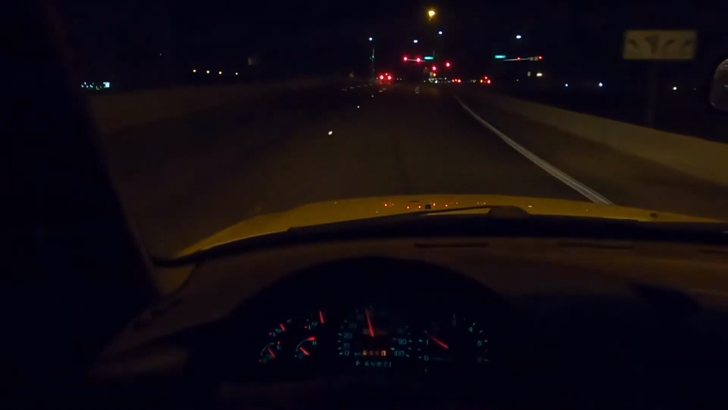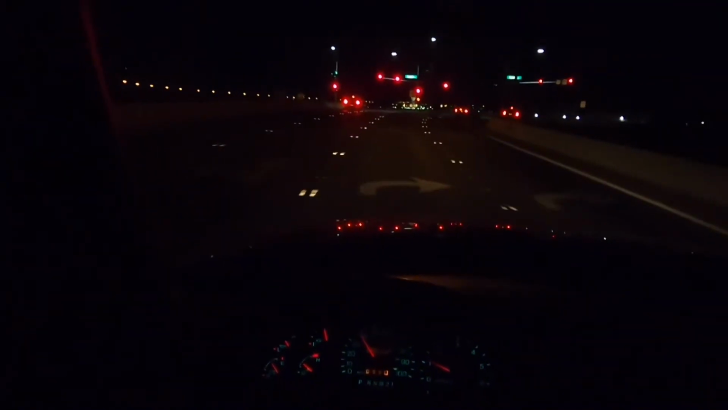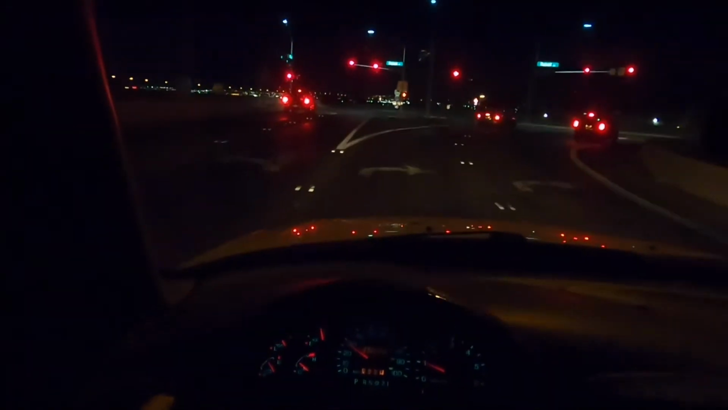Getting off the highway. Yes, it does disengage the torque converter clutch when you let your foot off the gas, so you go back into slip mode. But it's not too bad. It just makes engine braking harder.